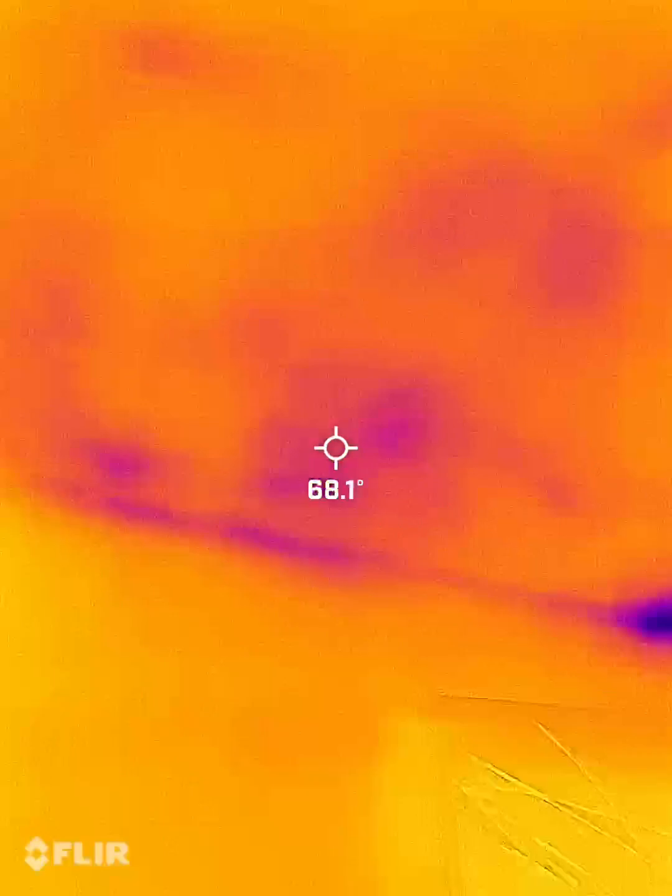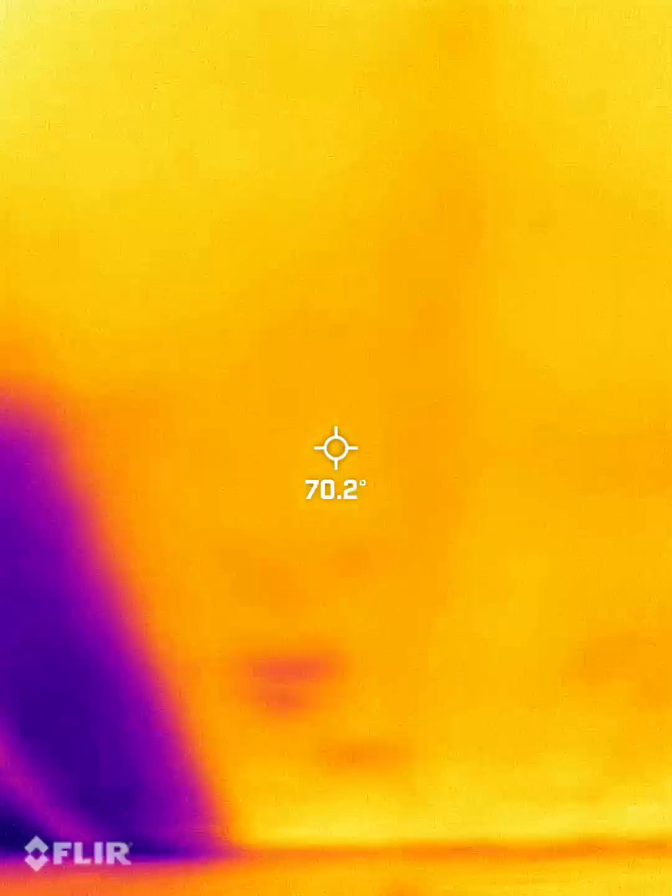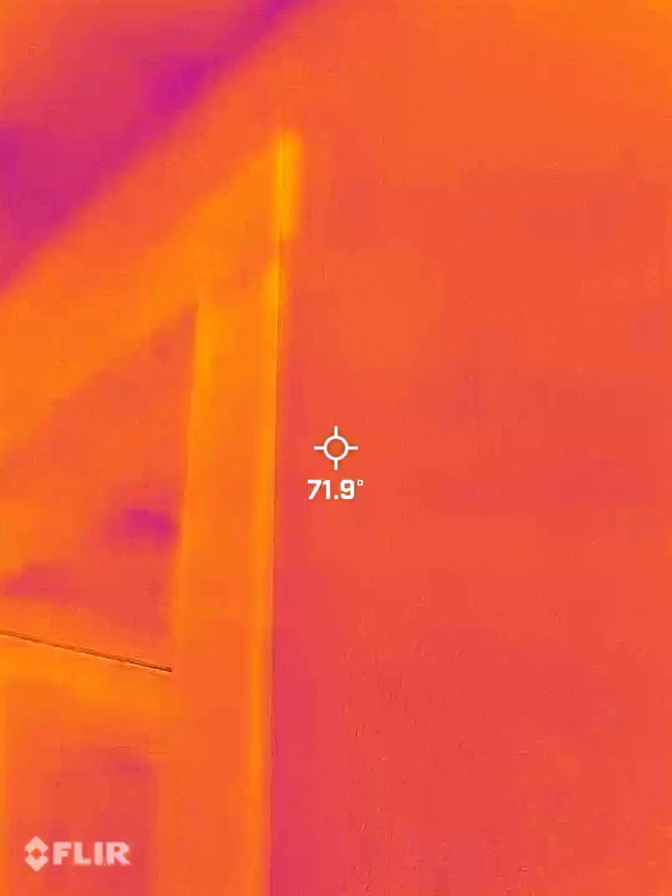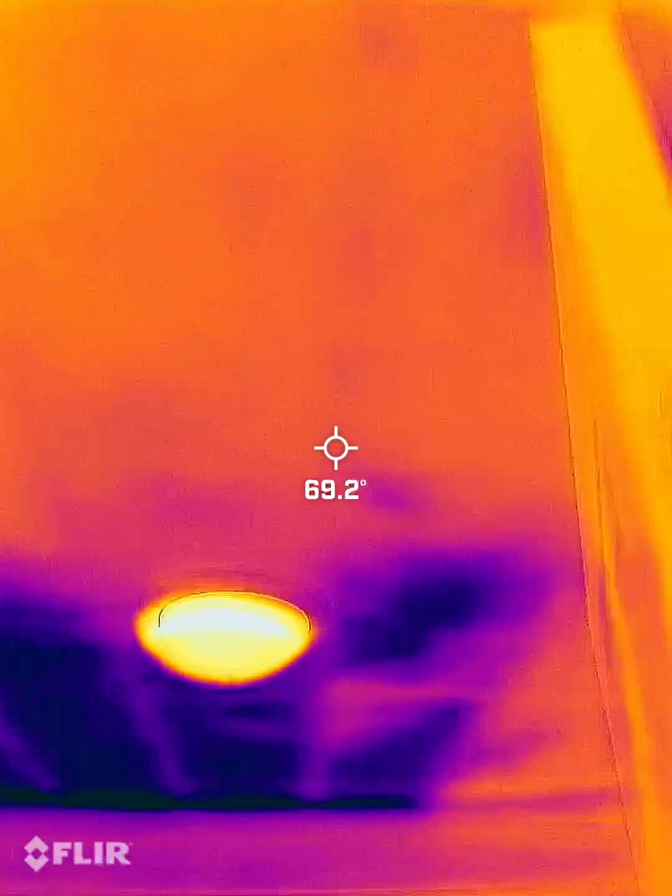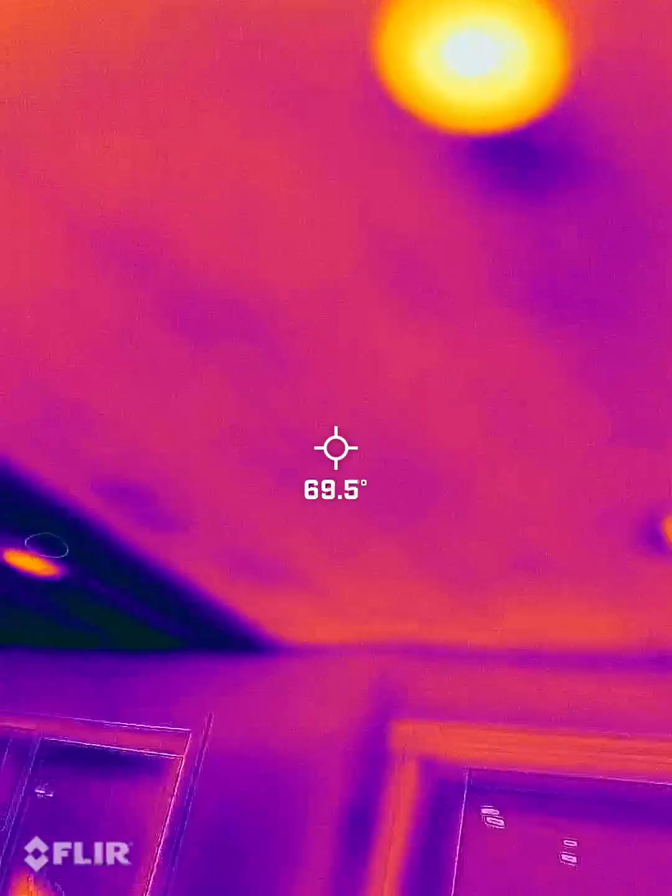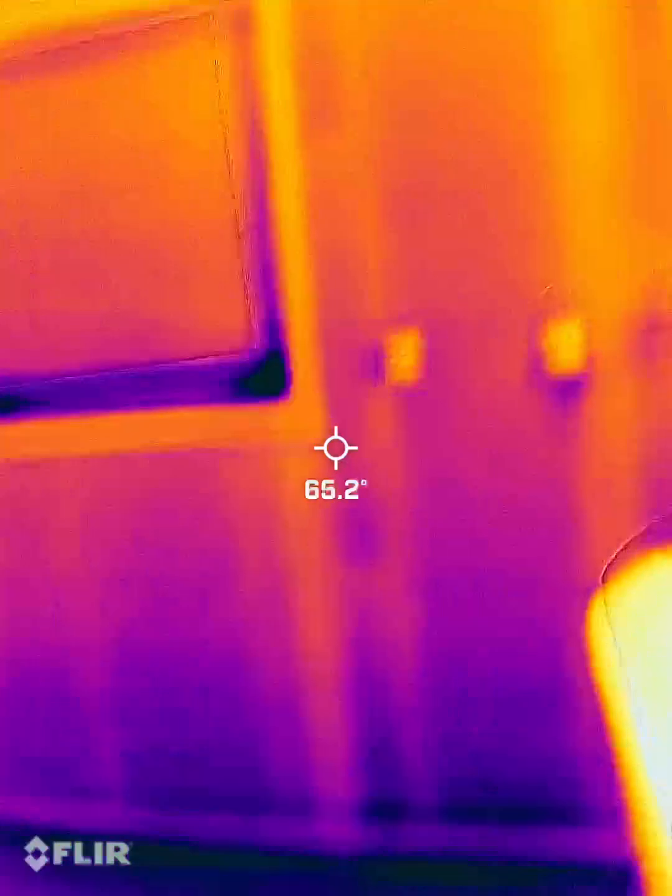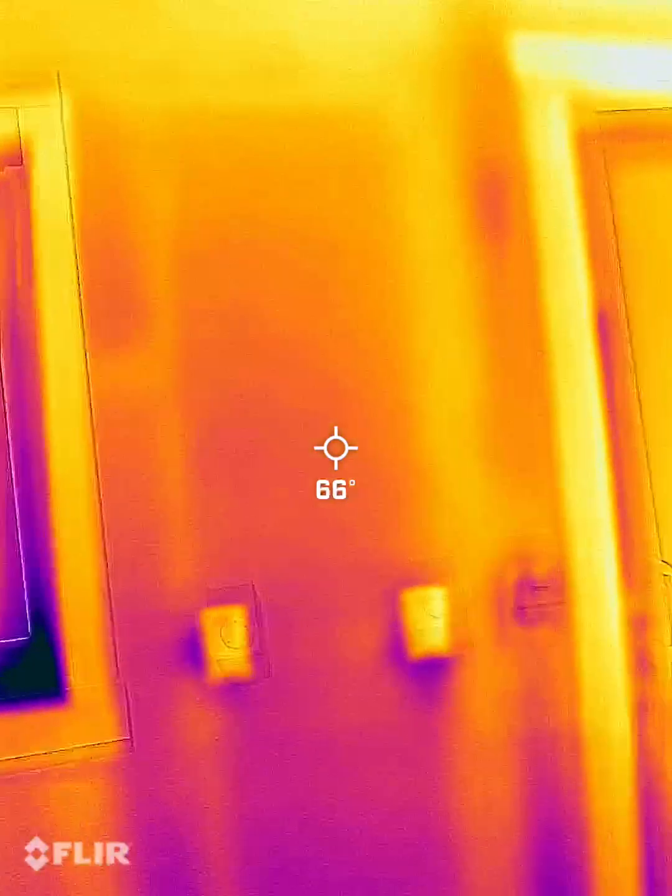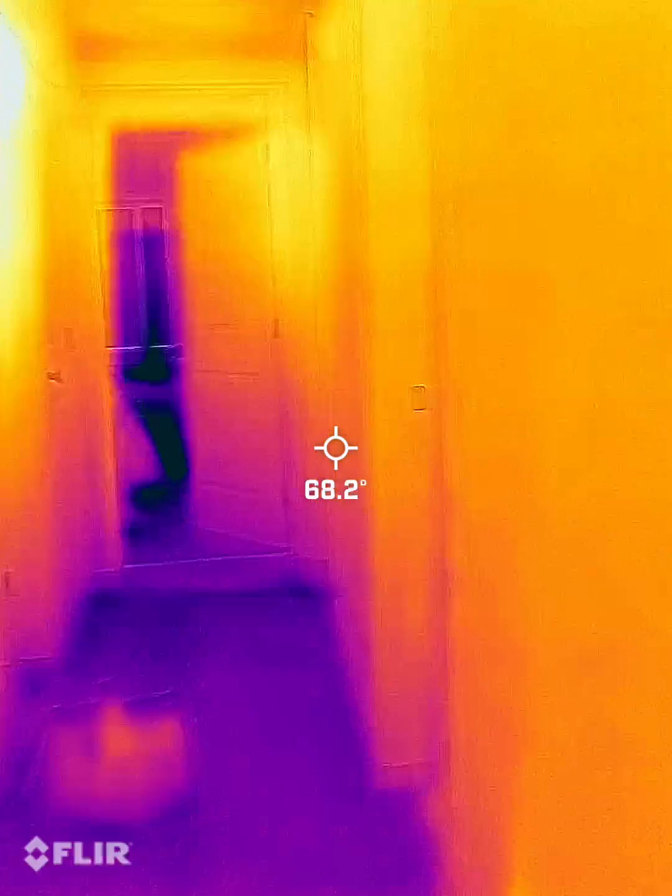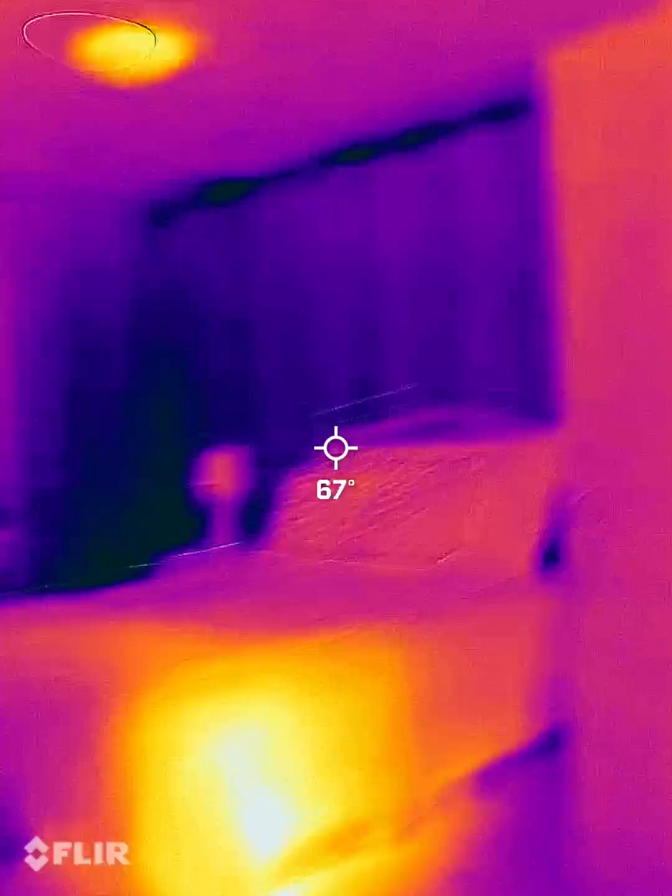When was this house built? So it was built, I think, let me double check, 1950, and it was majorly remodeled in 1974. I do a lot of research beforehand. I appreciate it. I knew that it had to have been before '78 because we had to sign a lead-based paint disclosure.